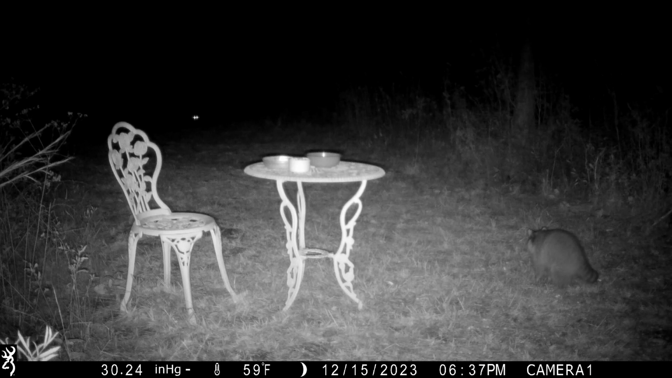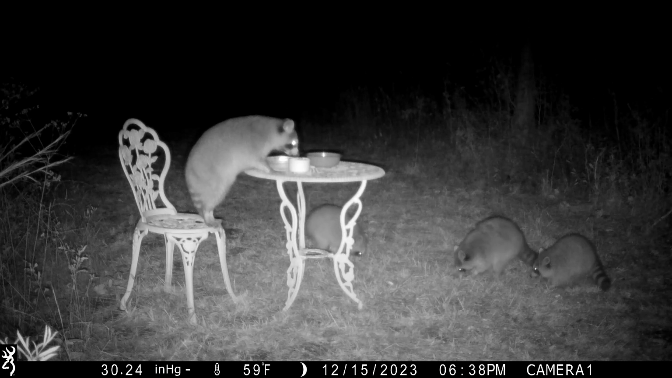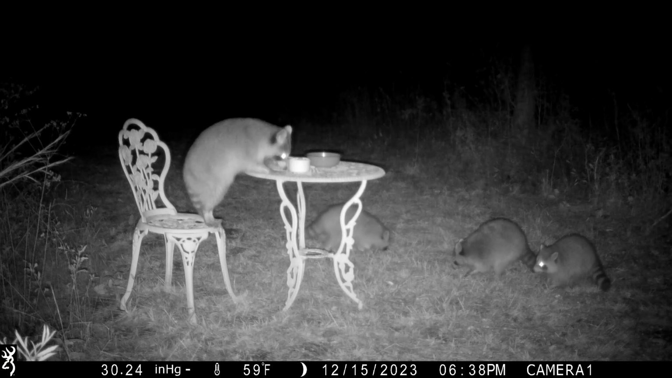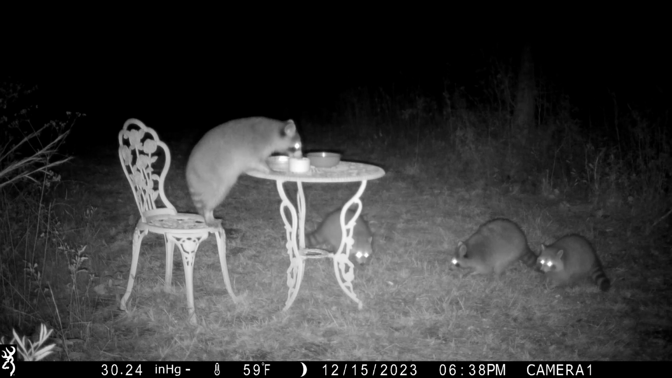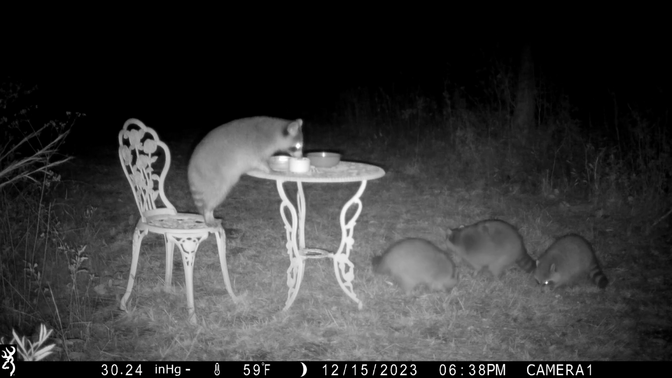Now that is where the coyotes come in from when we get the coyotes. That's going to be that fox, I bet. Yeah, I bet it was. I had it set to 1 minute, and for some reason this camera only does 20 or 30 seconds at night, so I'm not sure what that's about. I'm going to have to read on that.